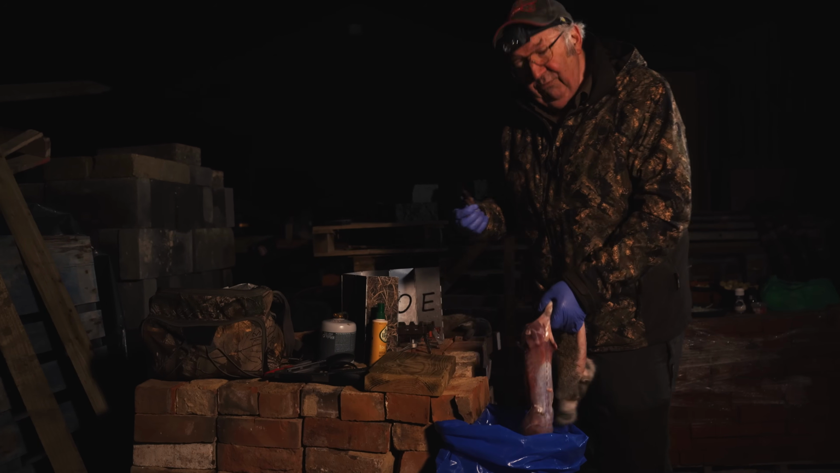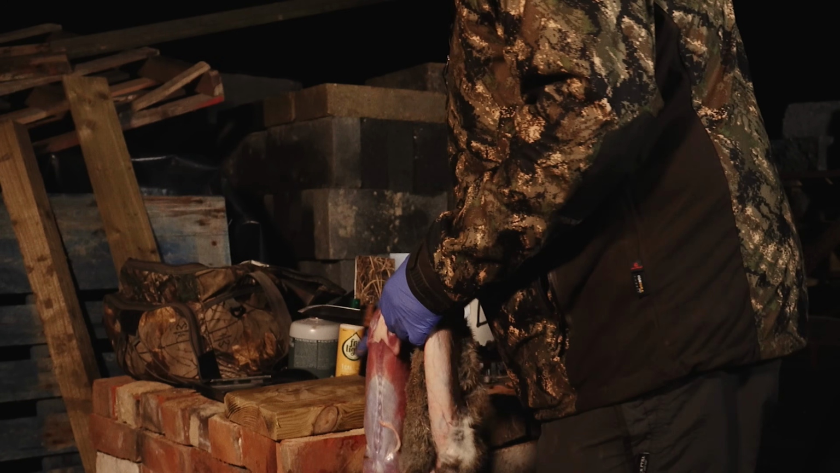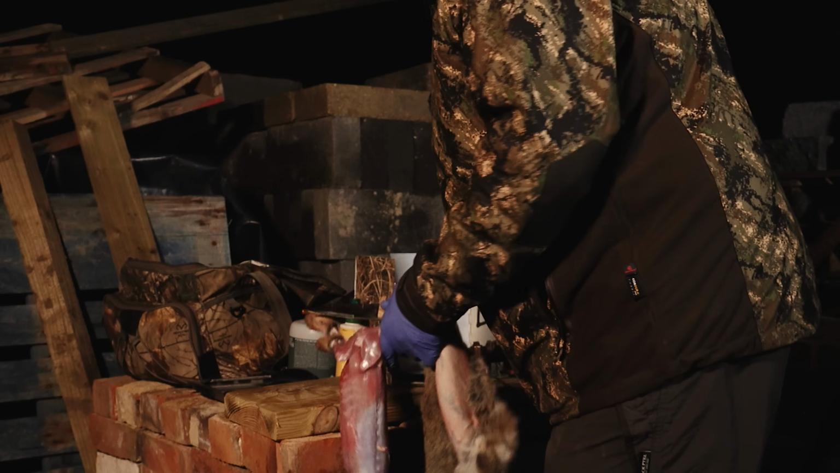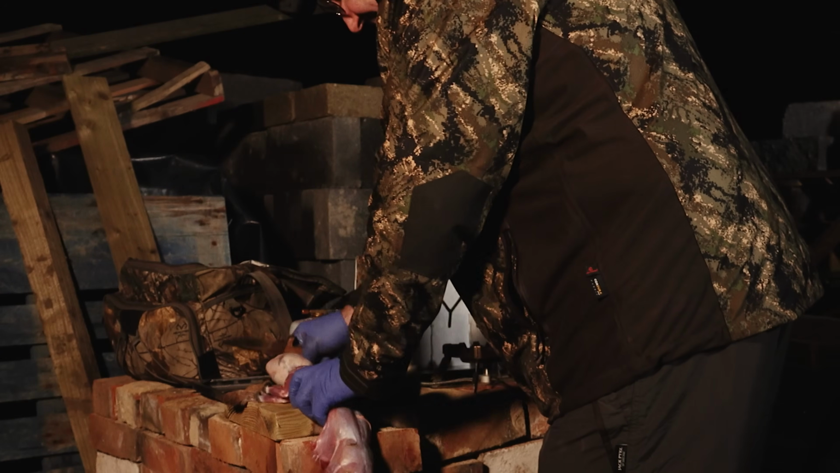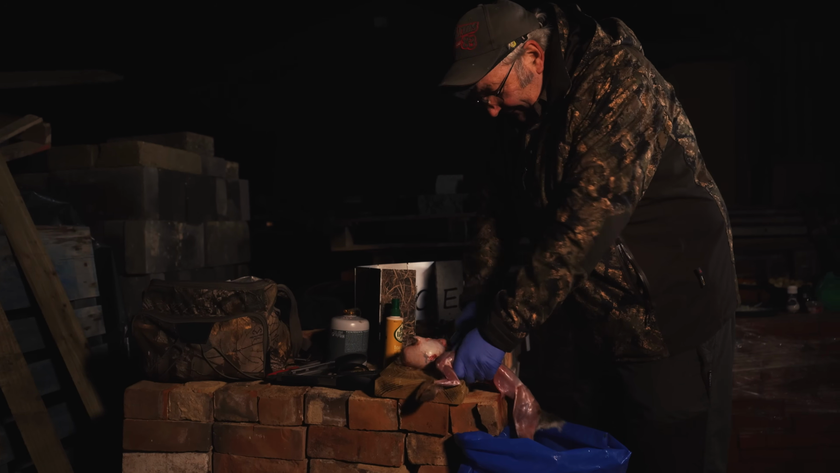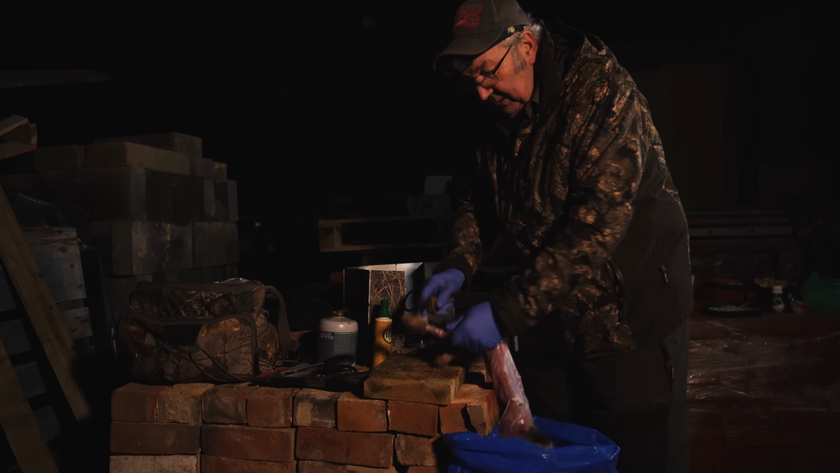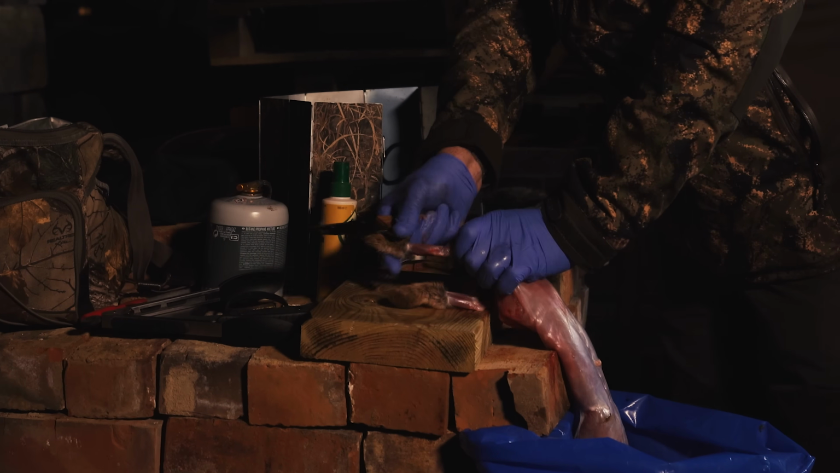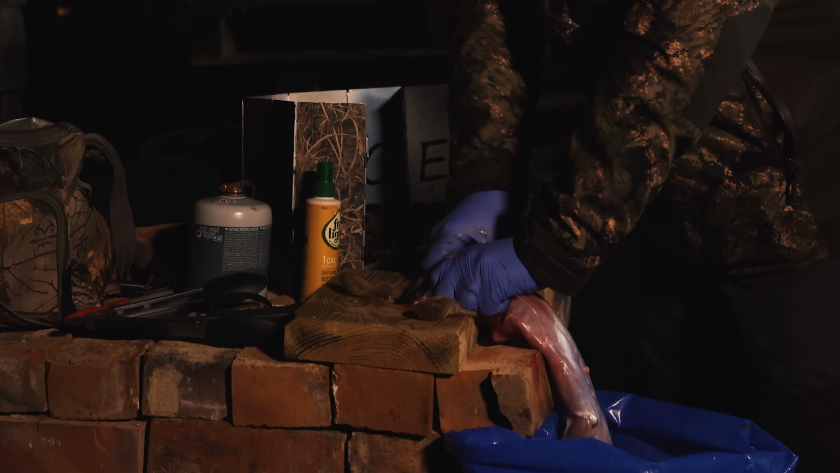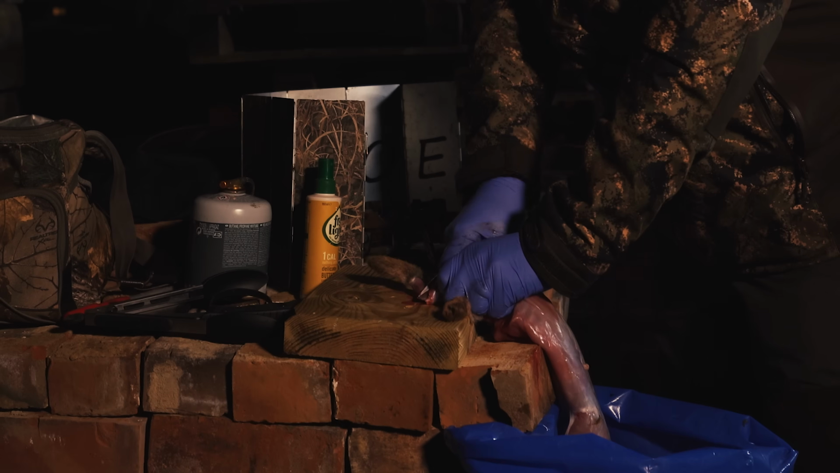Now this knife, again, not an expensive knife at all, but plenty good enough. I've wiped that board with my sanitary wipes, and it's as clean as it gets. Just remove the head. Okay, that's it all off. Throw that away. And now, what I normally use for these are game shears. If you put it through the joint, the elbow as it were, it's no big deal to take it off.